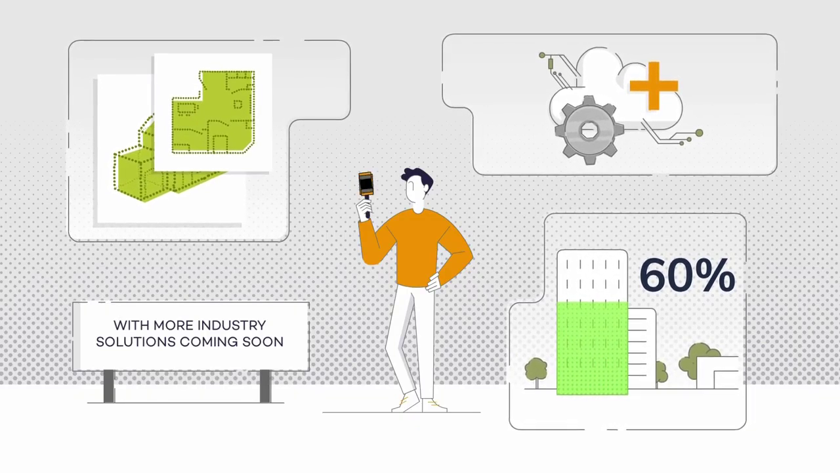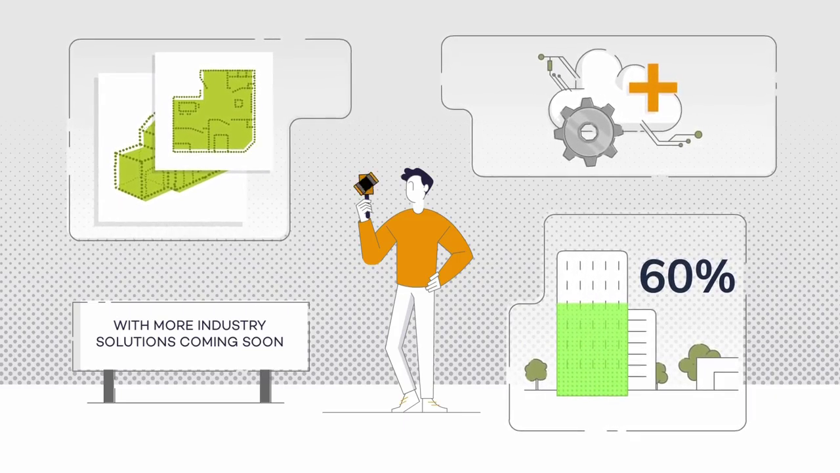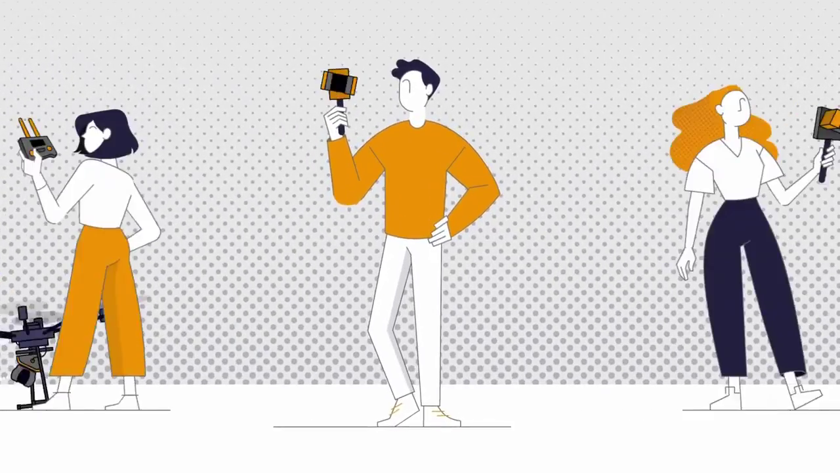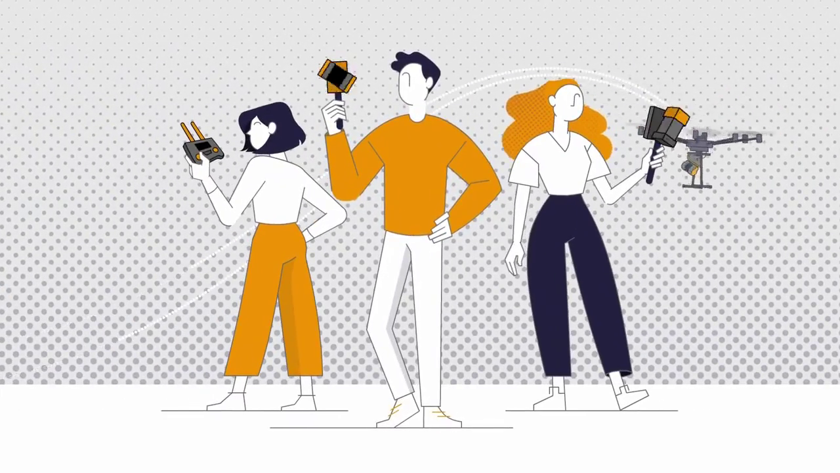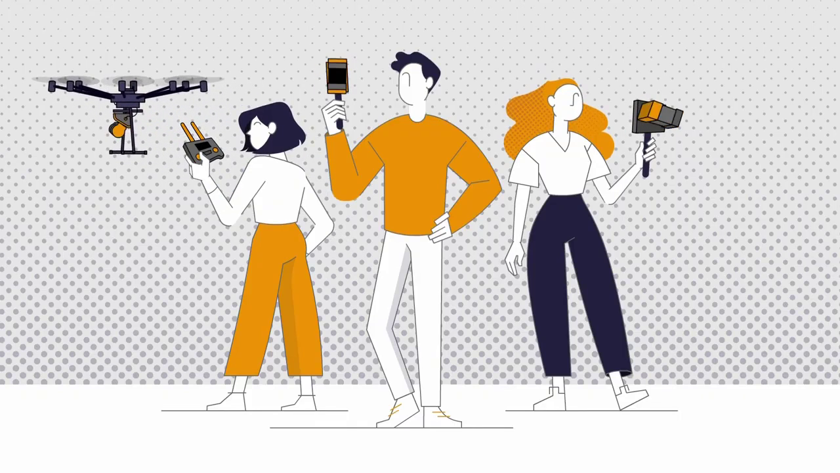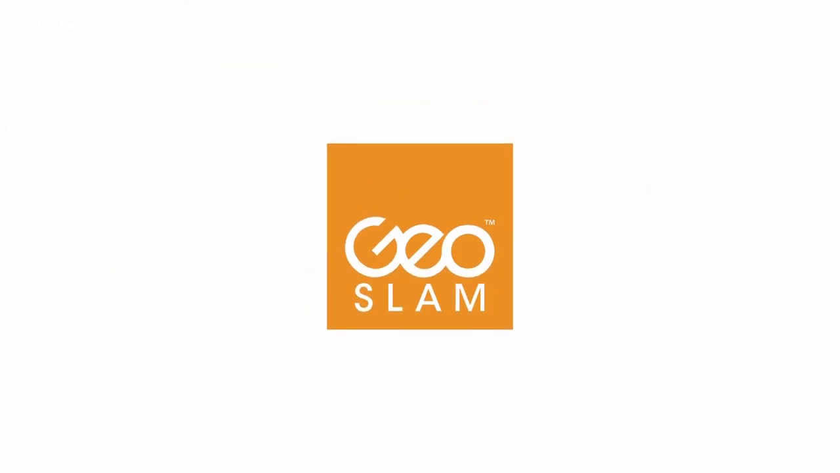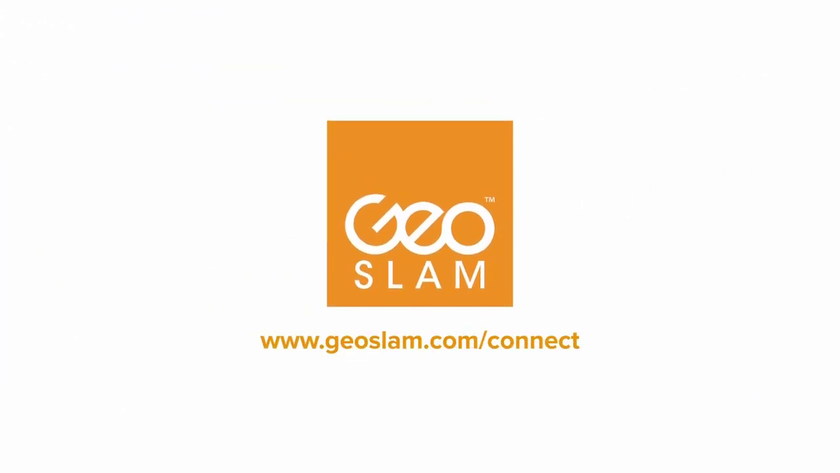With the Floor Plans add-on, you could have floor plan data of entire buildings in minutes, not days. So now Youssef, Sarah, and the rest of the team can spend less time processing and extracting the information they need and more time collecting data. Your data made easy with GeoSLAM Connect.